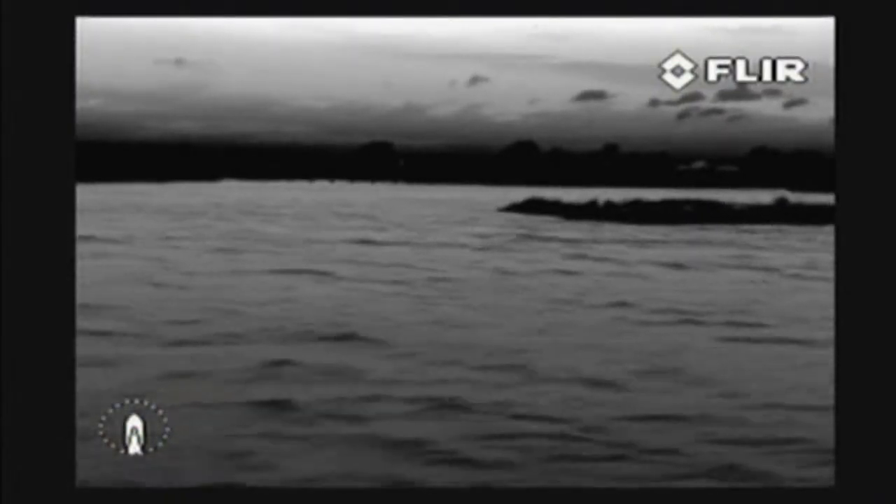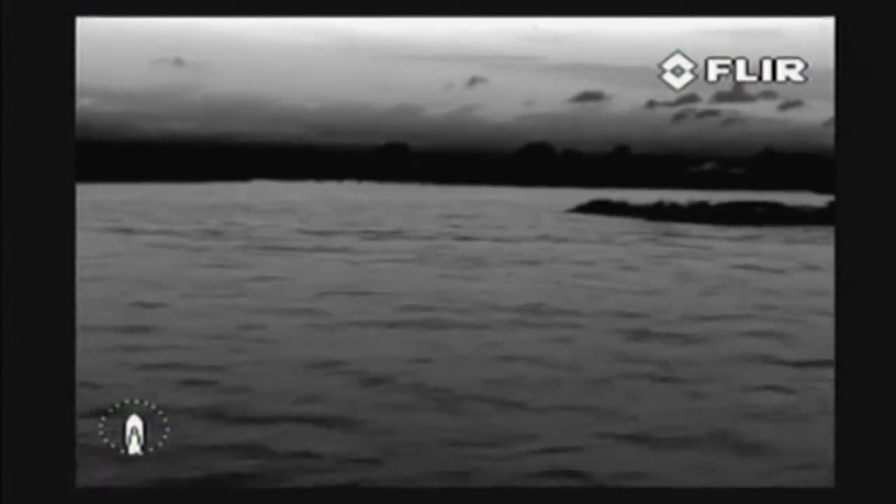Thanks to small icons placed at the bottom of the thermal image, the captain can see in which direction the Navigator 2 is looking, whether it's in the home position or not. Other camera settings can also be easily read from these icons.